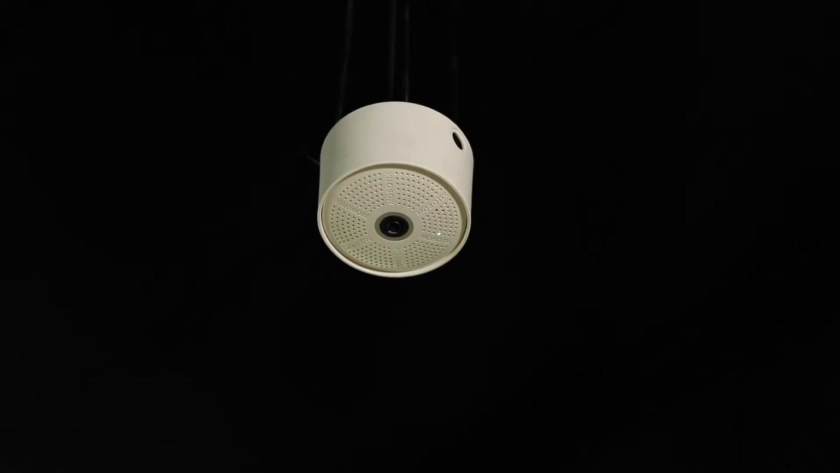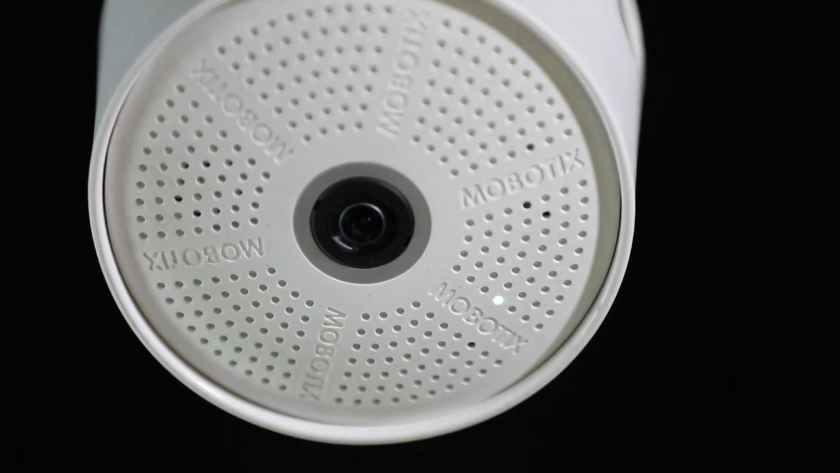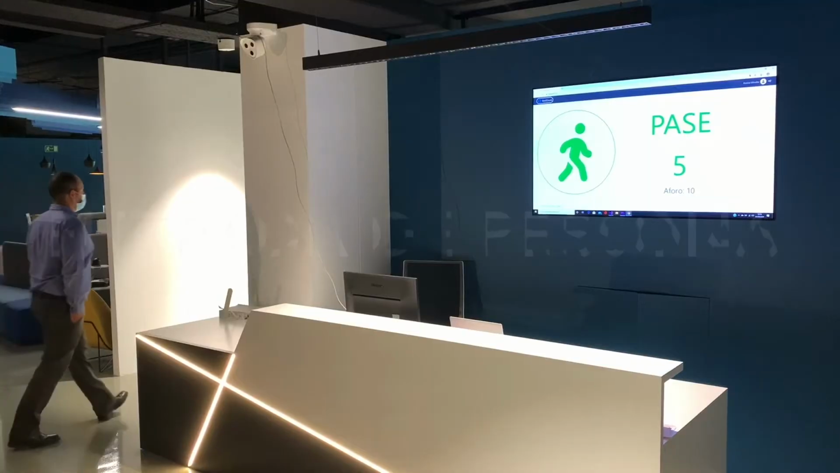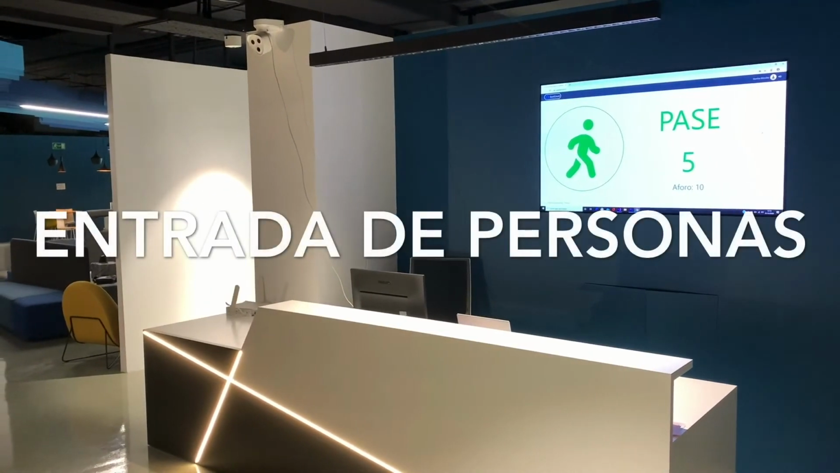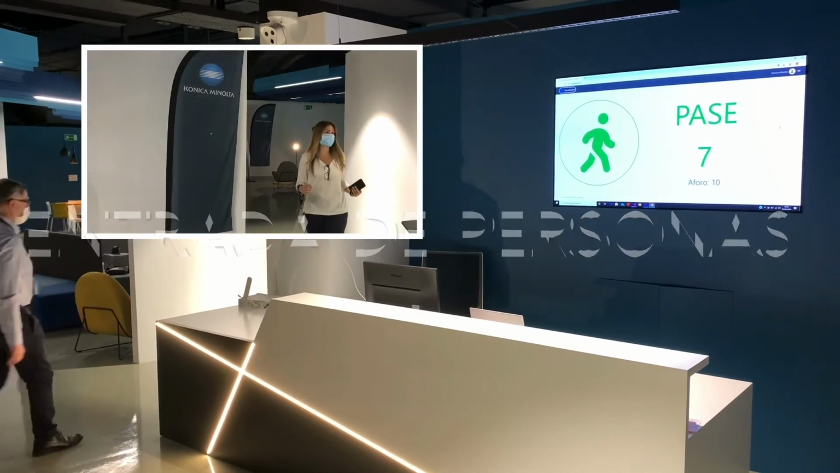The camera is the C26, and we are adding to this camera a specific application to control the amount of people who come in or go outside of the actual area which we want to control. You will see it now in the video, the specific demo and how it works, because it's very clear and very specific. But I want to also talk about the other advantages which we can have once we have the C26 camera, which we have here.